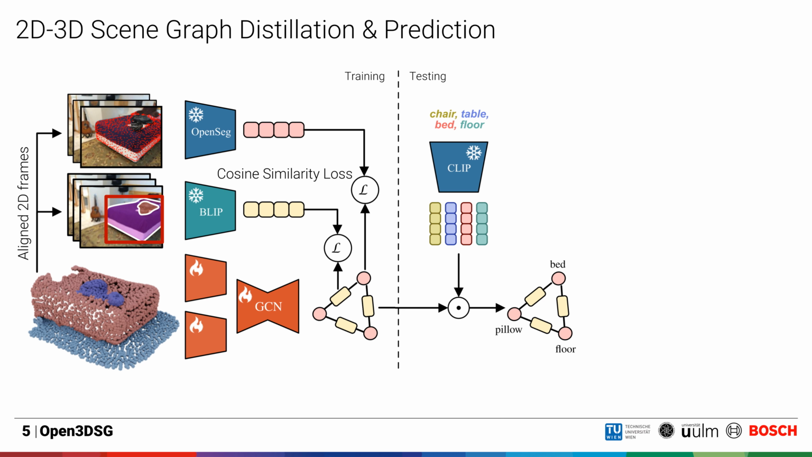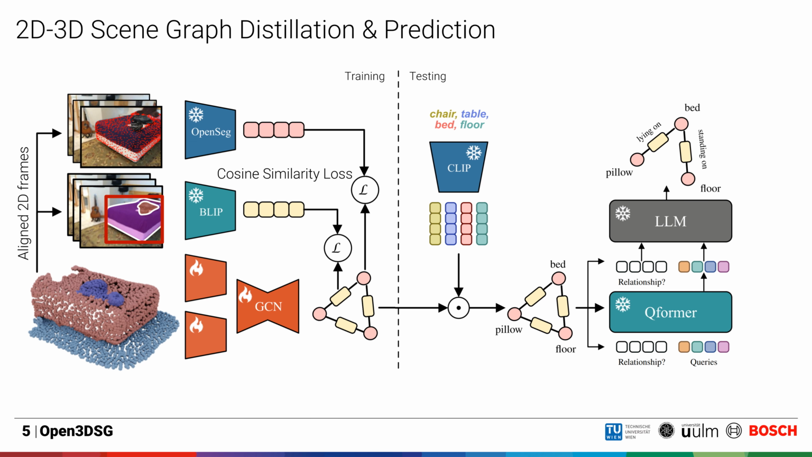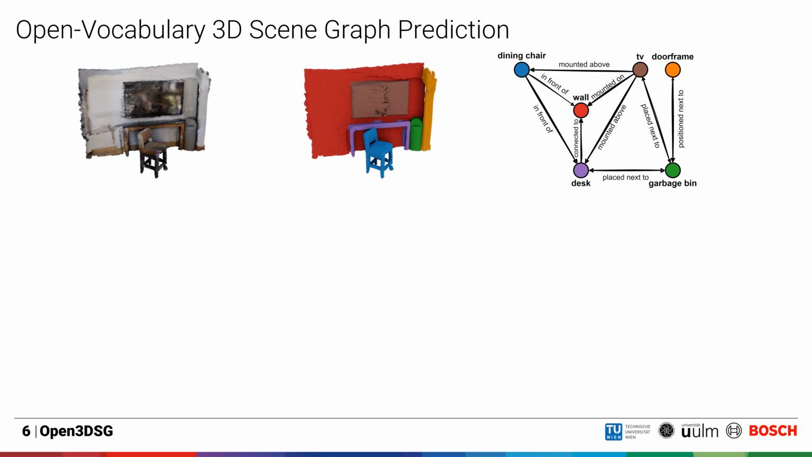At test time, we predict the final scene graph in a two-step process, either from 3D data alone or from a 2D-3D ensemble. We first query the nodes using encoded CLIP text prompts based on user-defined classes. In a second step, we then pass the predicted node classes together with the perceived edge features into a Q-Former and LLM, together with a relationship prompt to finally predict the relationships for each edge in the 3D scene graph. Our open vocabulary model is able to predict detailed 3D scene graphs with highly descriptive relationships, such as the TV mounted on the wall here.